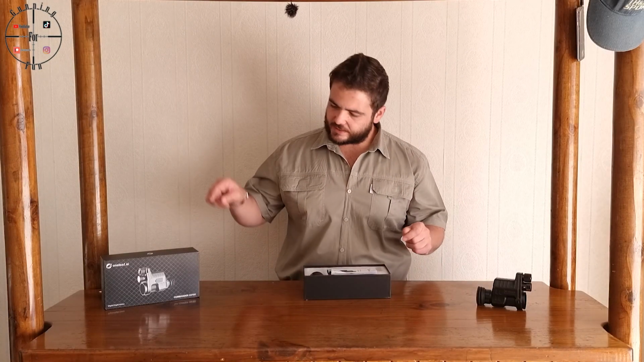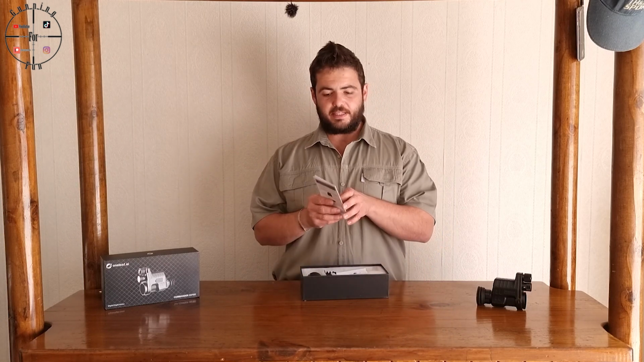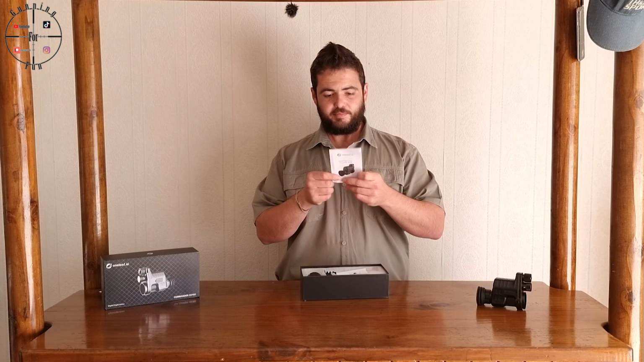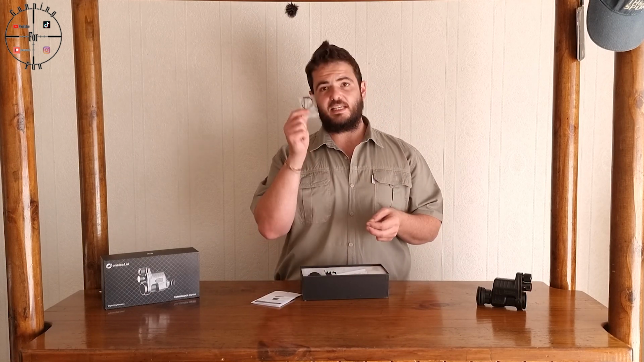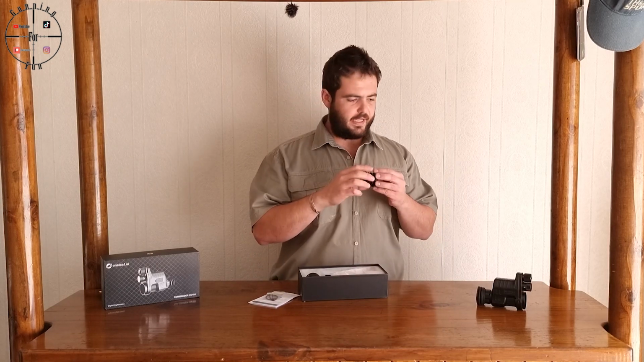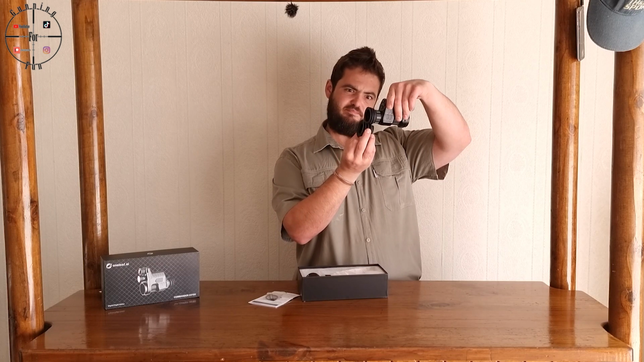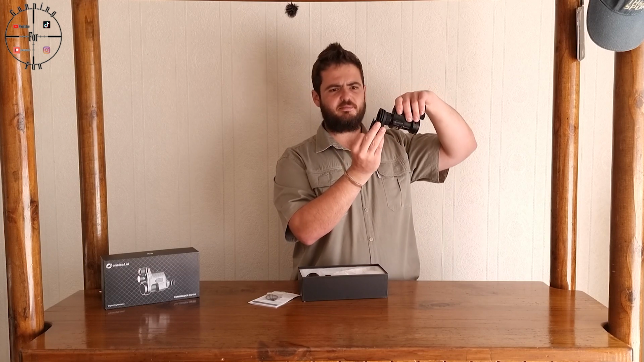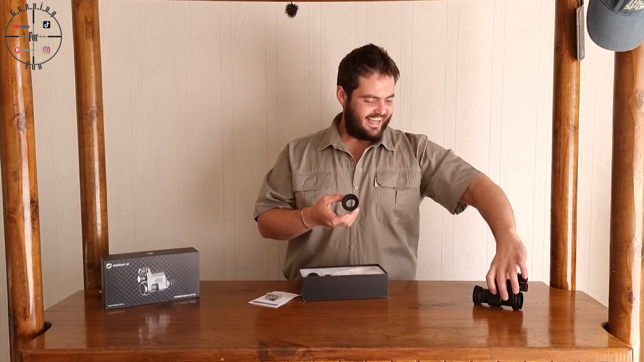It comes in a flipping nice looking box, very nicely packaged. You get the manual with everything inside. You get some Allen keys and O-rings and stuff, some spares. You get an extra, longer eye relief patchy MacGyver thingy, so that's nice.